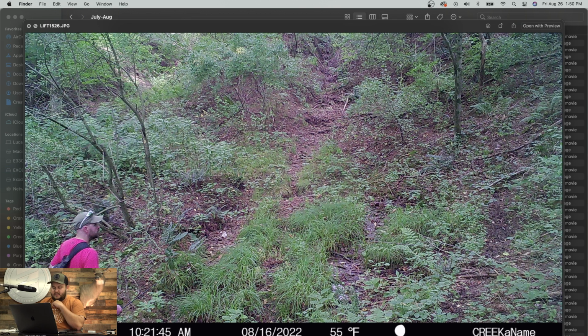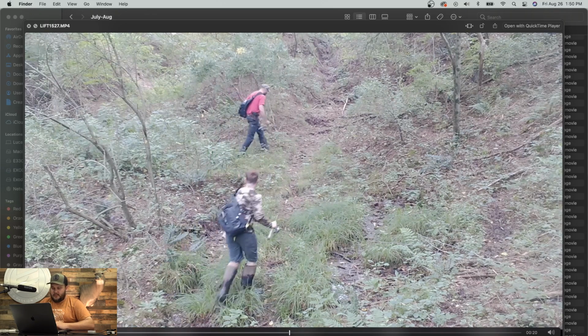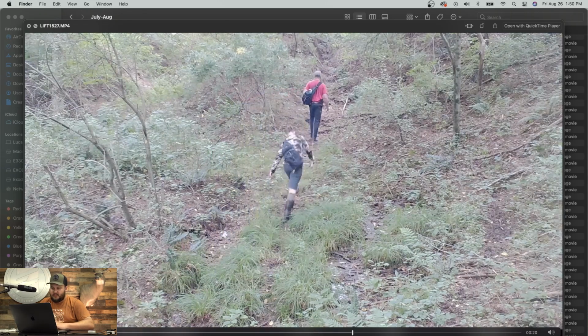Alright, so this is where it gets interesting. So 8/16, which I'm pretty sure was a Saturday. No, that was a Tuesday. So this guy comes walking through, going fishing with his son. The son has short hair, he has short hair. He's got a one-sling backpack, same with the son. 10:57, here they come back down. Must not have caught anything.